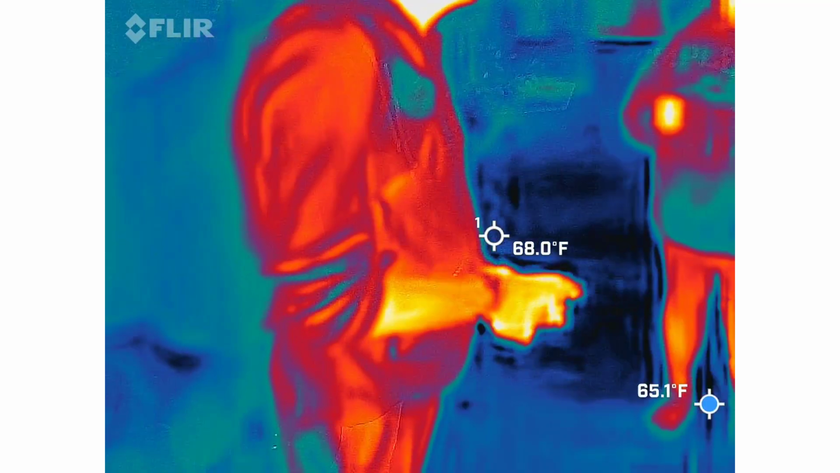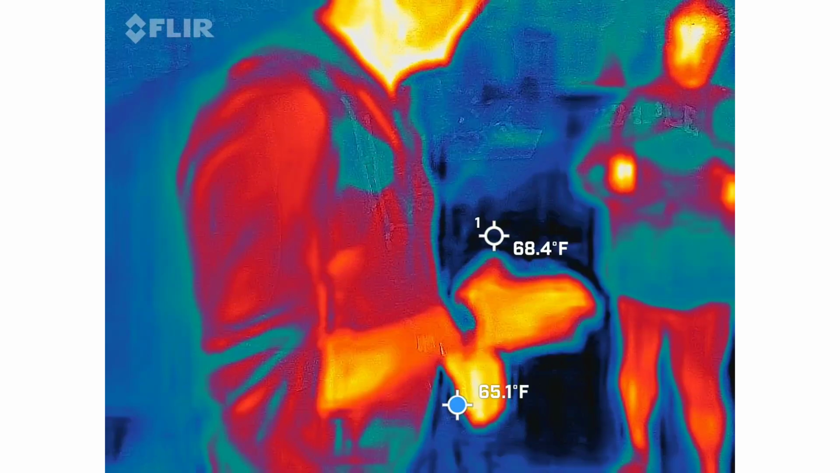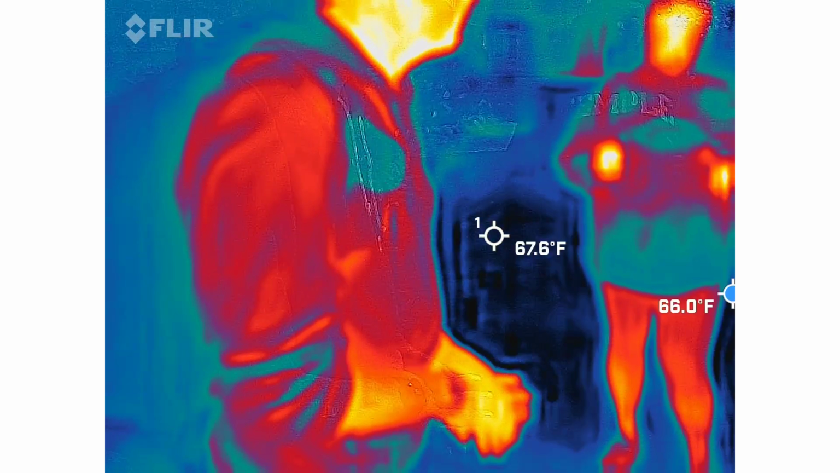And there's one full handprint from a slave child down there. And I used to go take you all the way down to the end and show off the handprint. But I treat that brick the same way I do a grave. That kid is not staring at that brick in his afterlife.